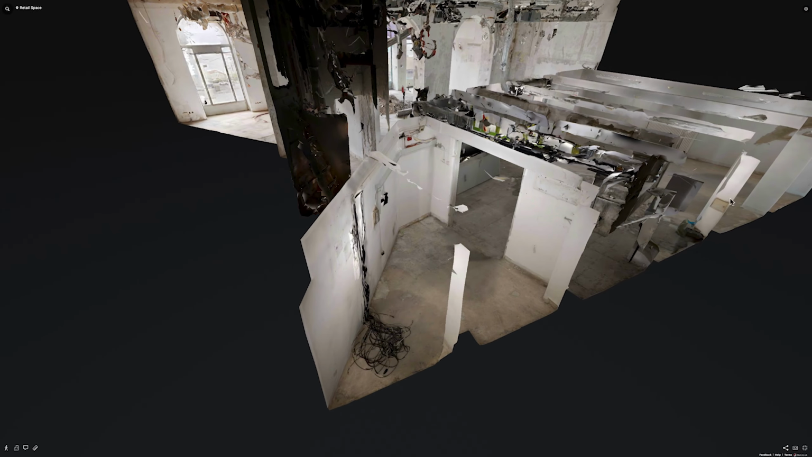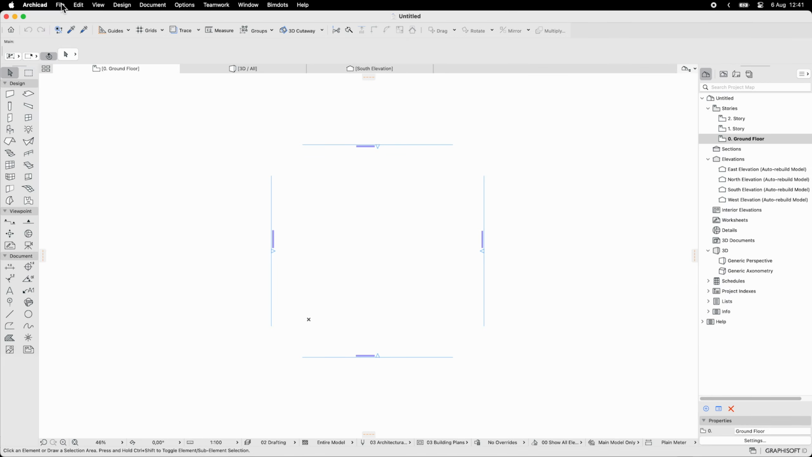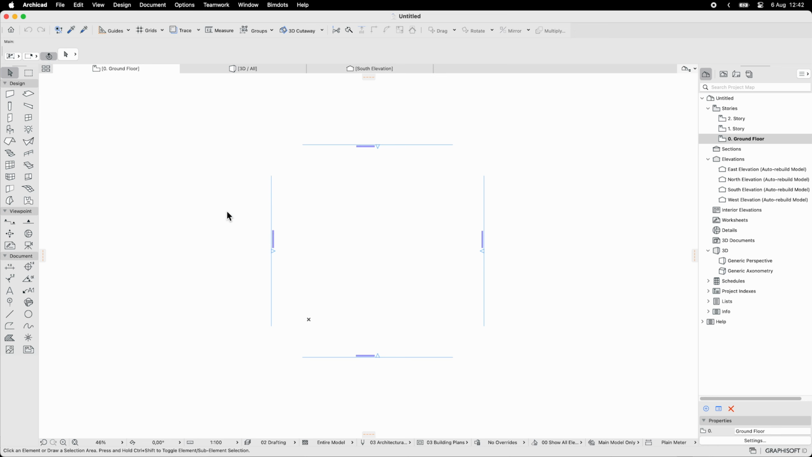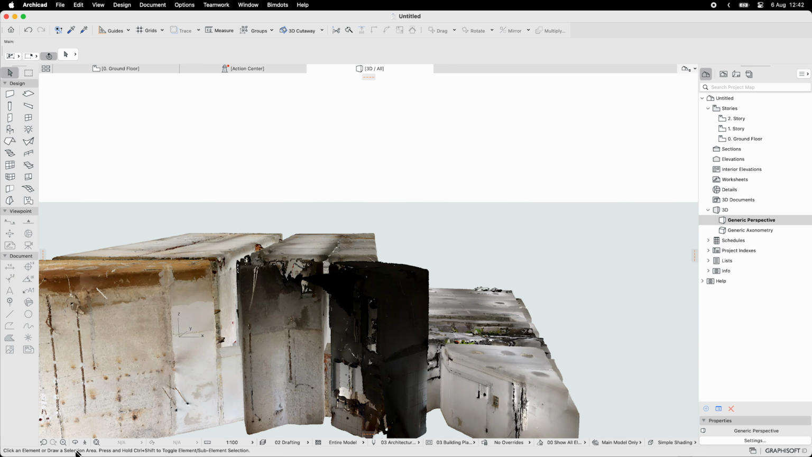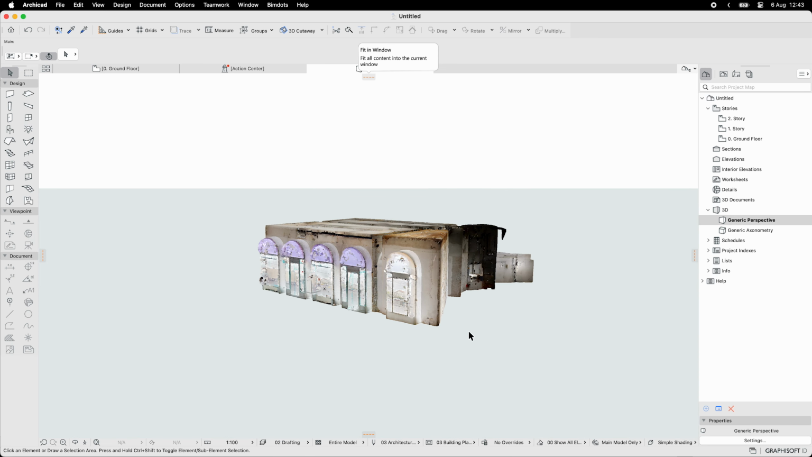Now let's move to the design side of things, where we can work with the raw point cloud data generated from the scan. This is a three-dimensional reference of the entire space, and it forms the base for creating the existing model in the design software.